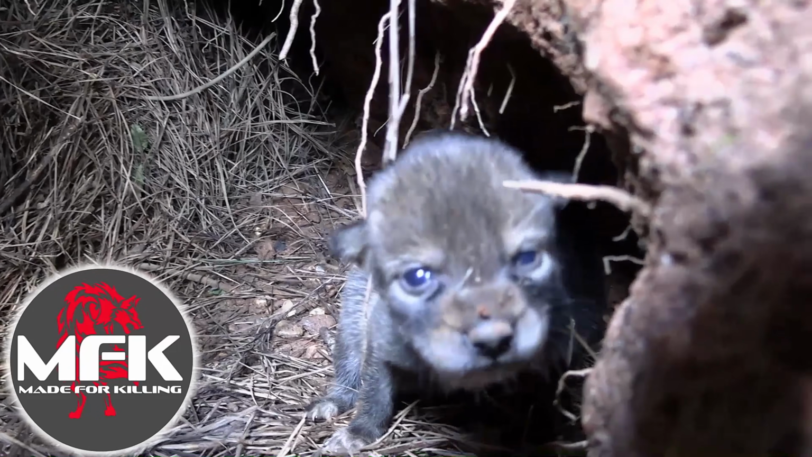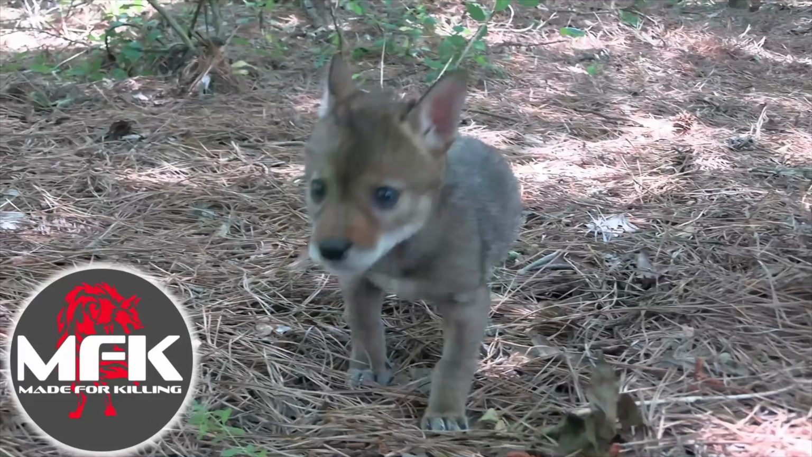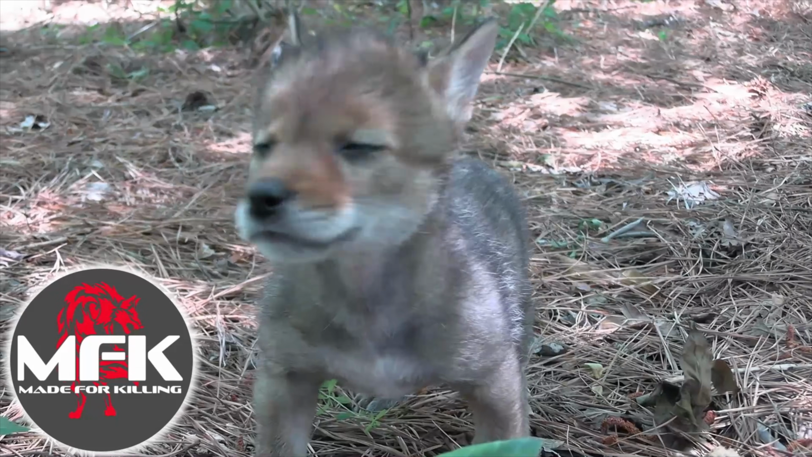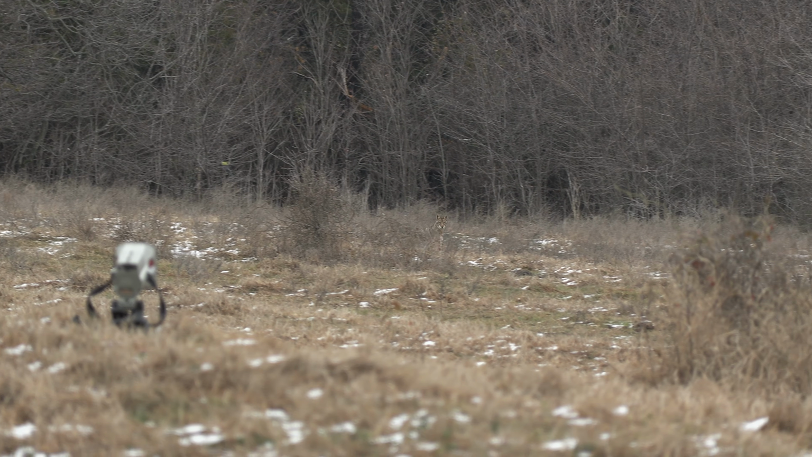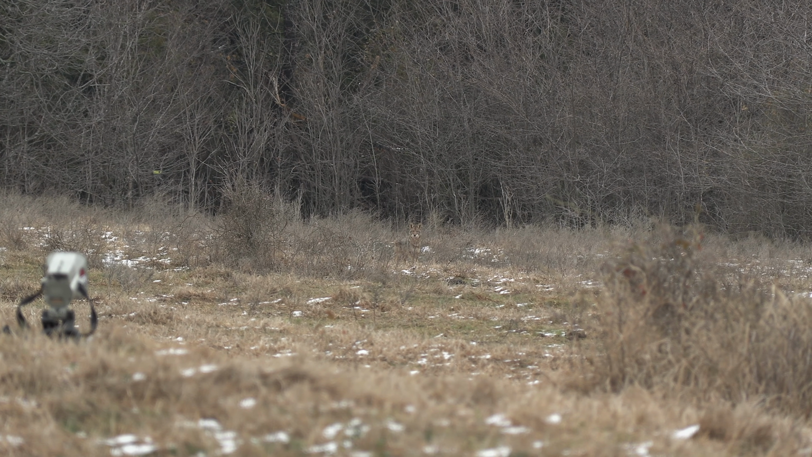I wanted something different, so my wife and I took on the task of starting from day one with pups in the ground, raising those pups as close as possible to the way they would be by the adults. Went through that whole process and for the most part lived with the coyotes. And the reason behind that was so I could get those coyotes to be accustomed to us being near them while I was trying to record audio from them.